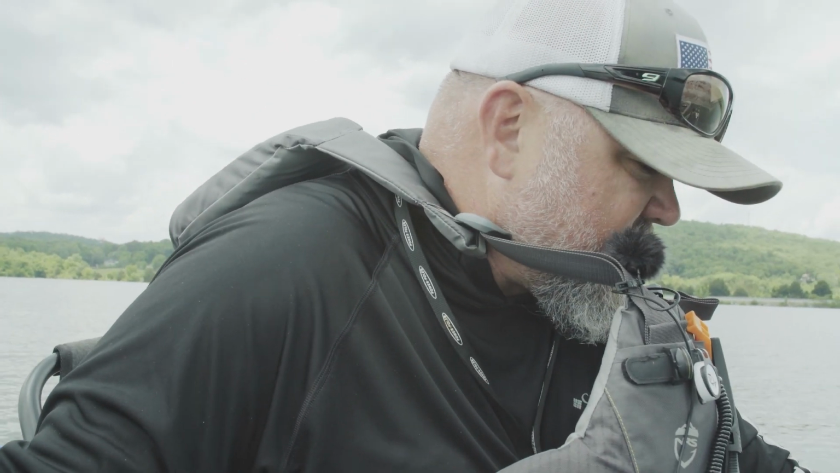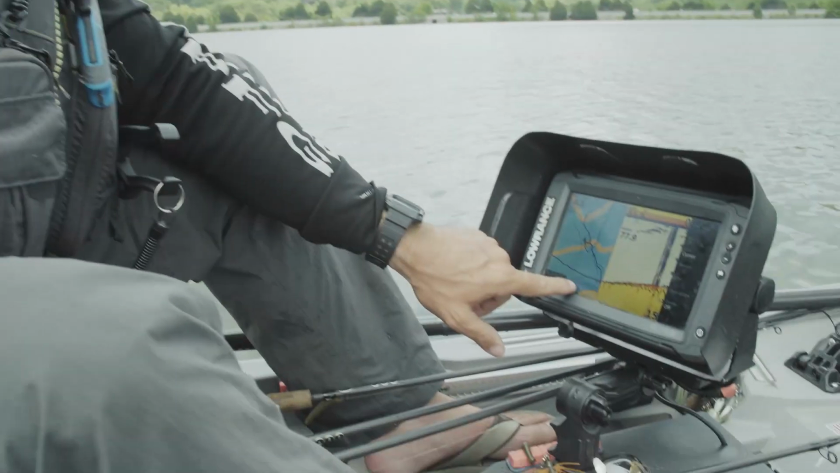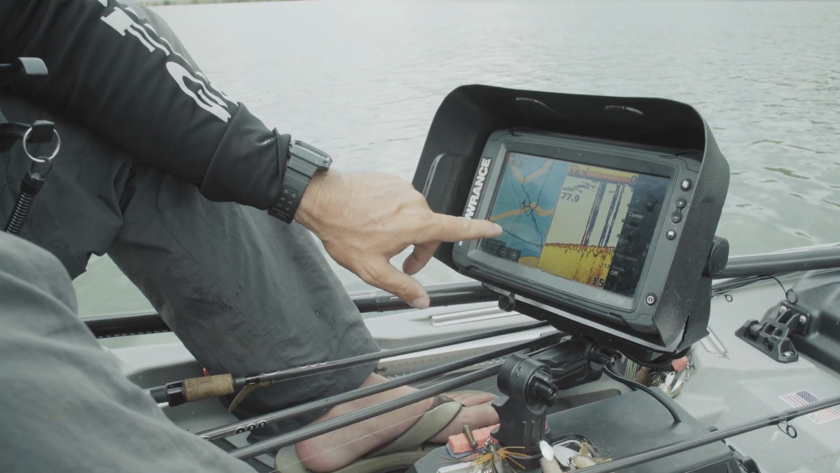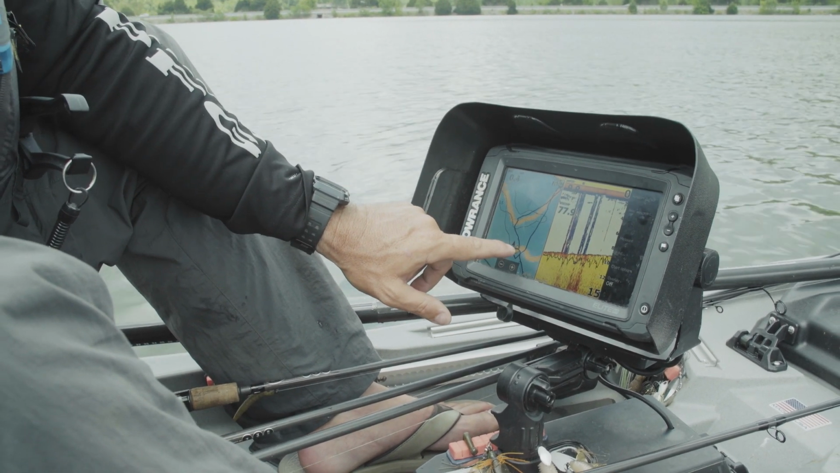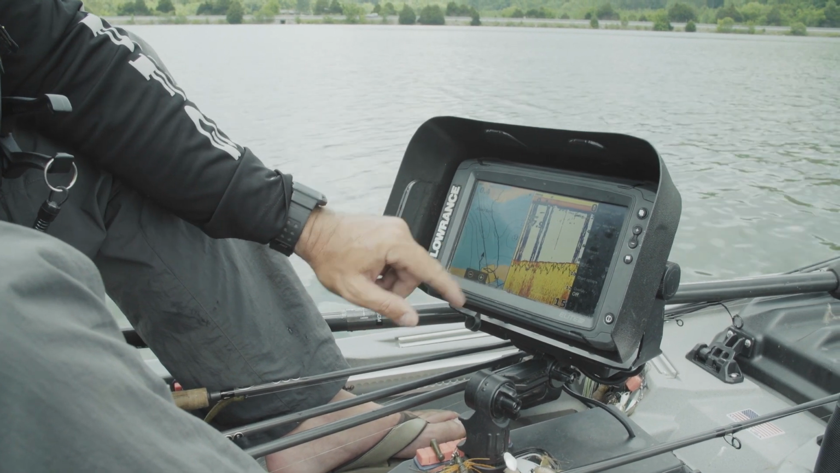And so the other thing that we've got going on here is we've got a nice creek bend. So I don't know how many times I've told you guys over the years that I love swings. So what I've got in this channel is I've got a swing in the channel, I've got a piece of bridge piling, I've got good structural change, and I've got a road bed.